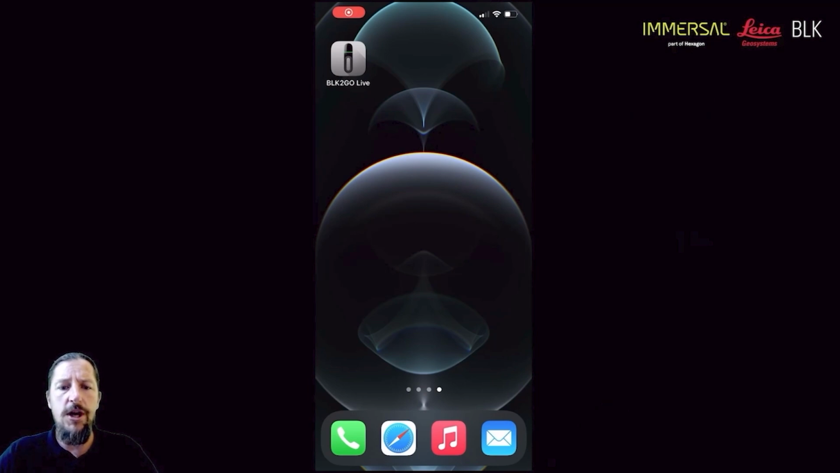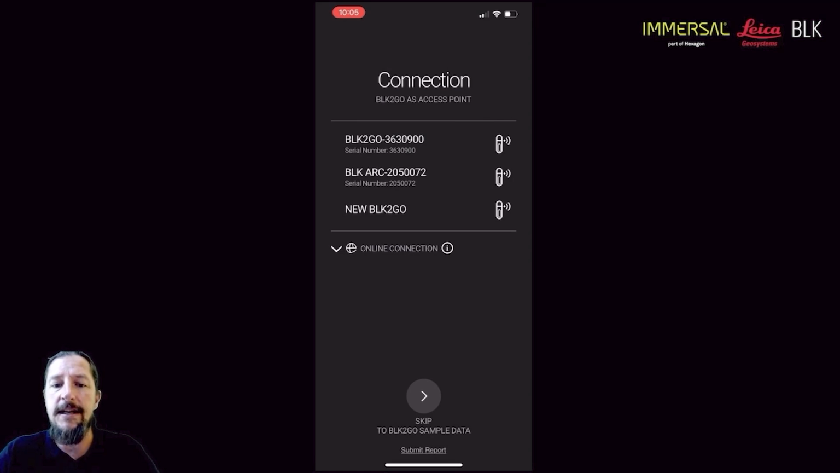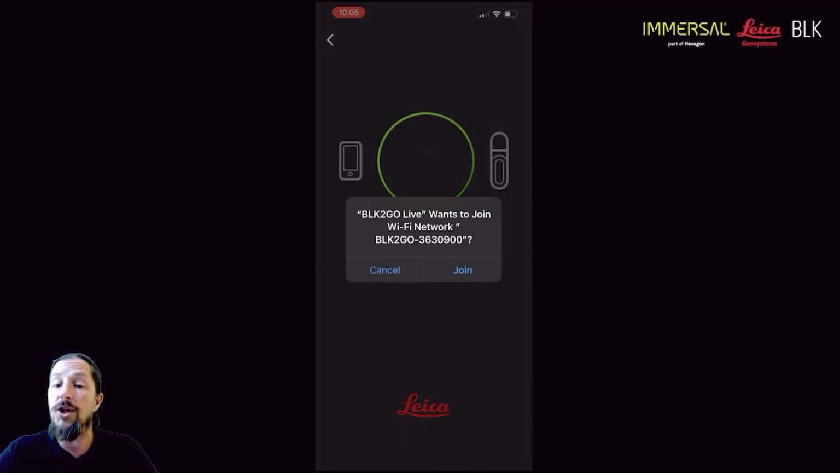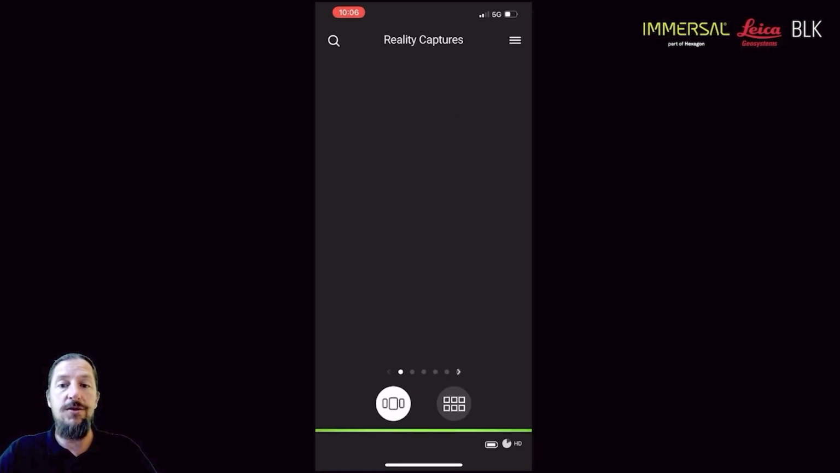So when you start up the actual application, let me take you through that. You've started up the system, you've selected the relevant BLK2GO that's already started up. You press on the relevant serial number for that unit, and you will be able to then scan the QR code to connect if you have not already. If you've done that before, it will store those details for you, and you will now be able to connect to that. So that little link means it's now connected. Now you are actually connected to the physical instrument.